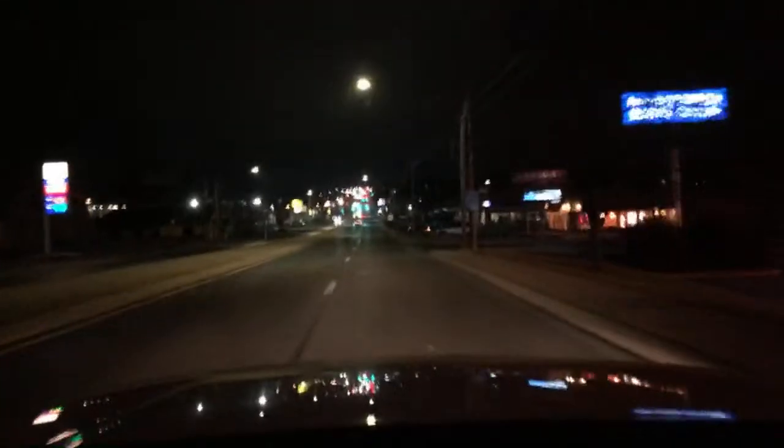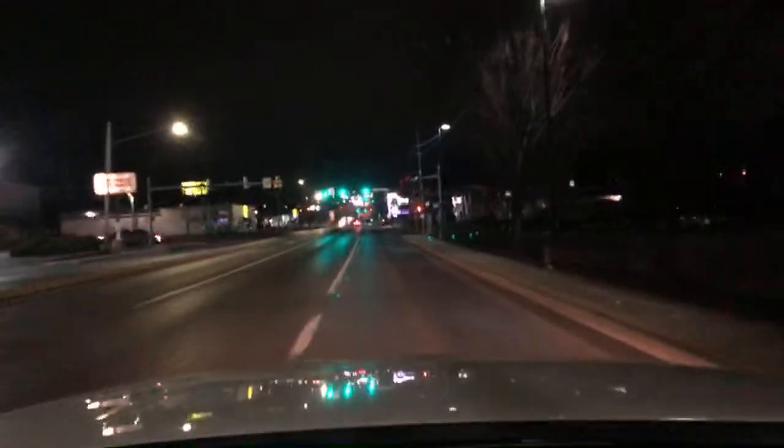I want to go find a parking spot so I can talk to you guys a little bit and turn the truck off. You guys watching that guy? That's a cop back there. I'll pull over and look at some of the comments and talk to you.